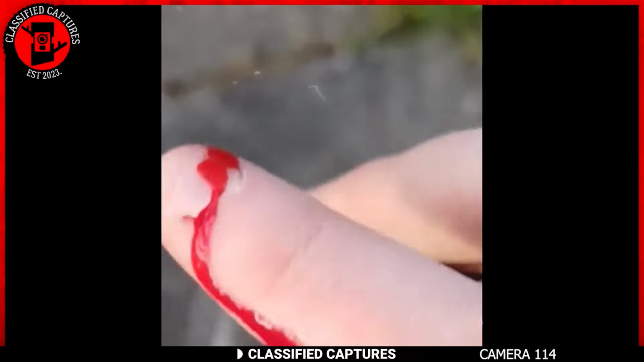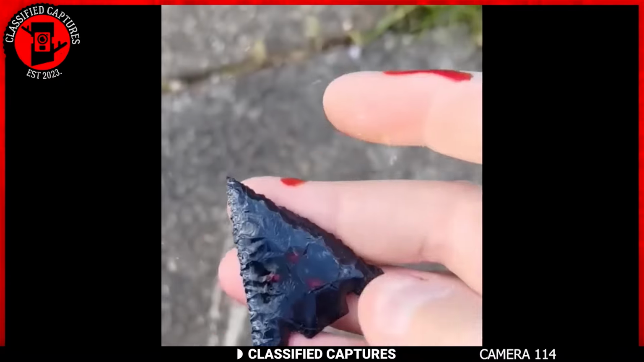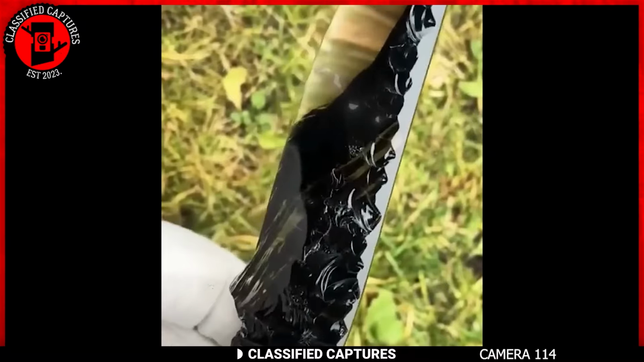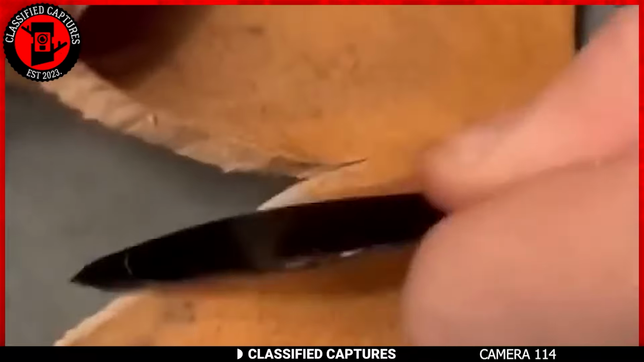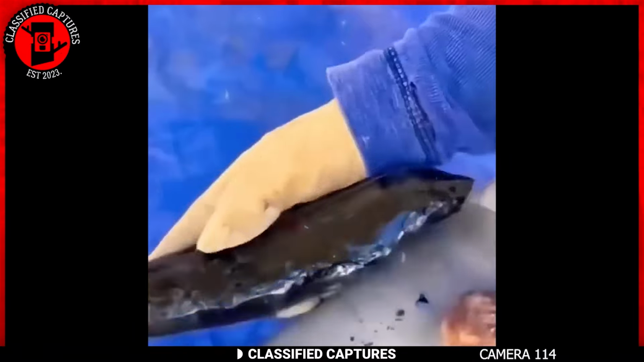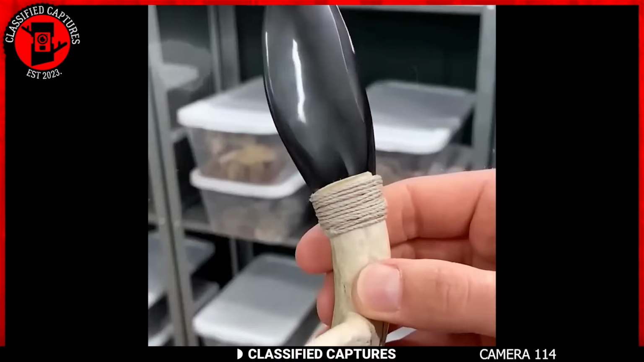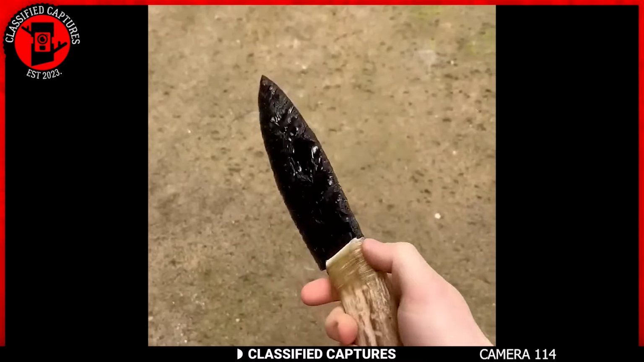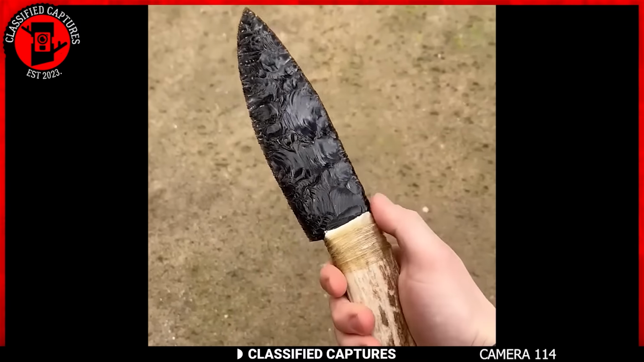Believe it or not, their incredible sharpness far surpasses that of traditional steel scalpels. The edge of an obsidian blade can be just a few molecules thick, allowing it to cut with astonishing precision. Given these features, they're highly valued not only by archaeologists and historians for their historical significance, but also by modern surgeons for certain delicate surgical procedures.